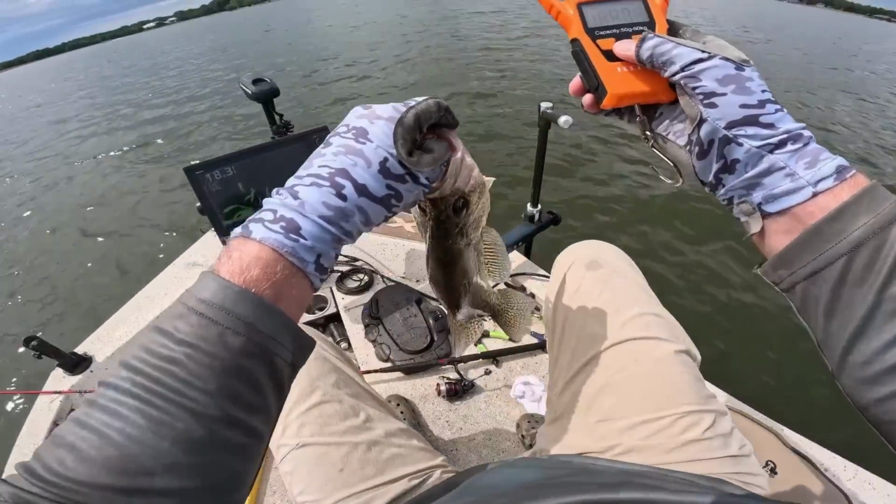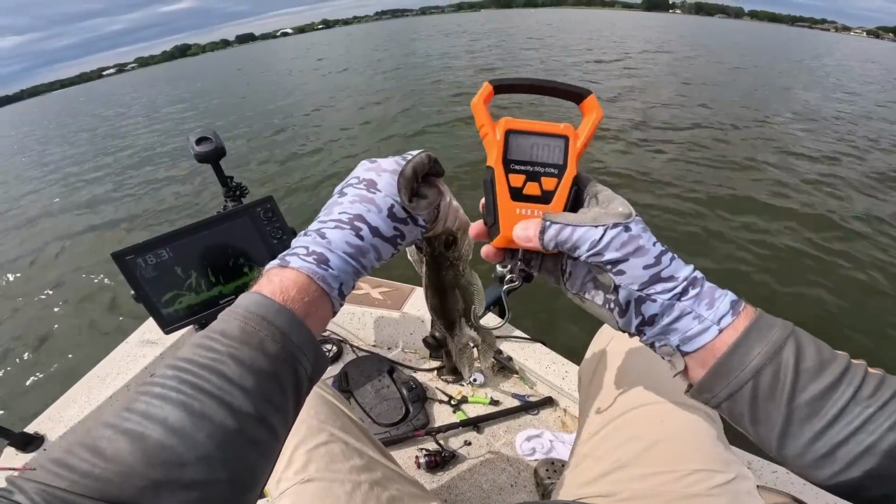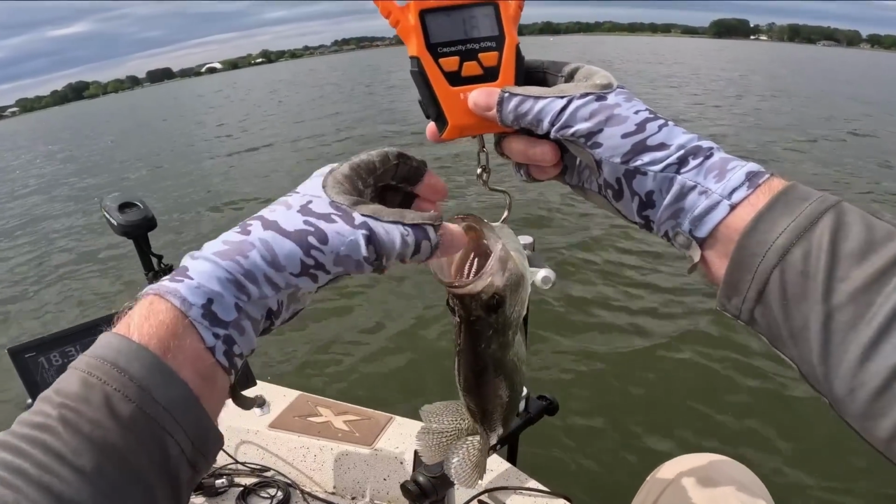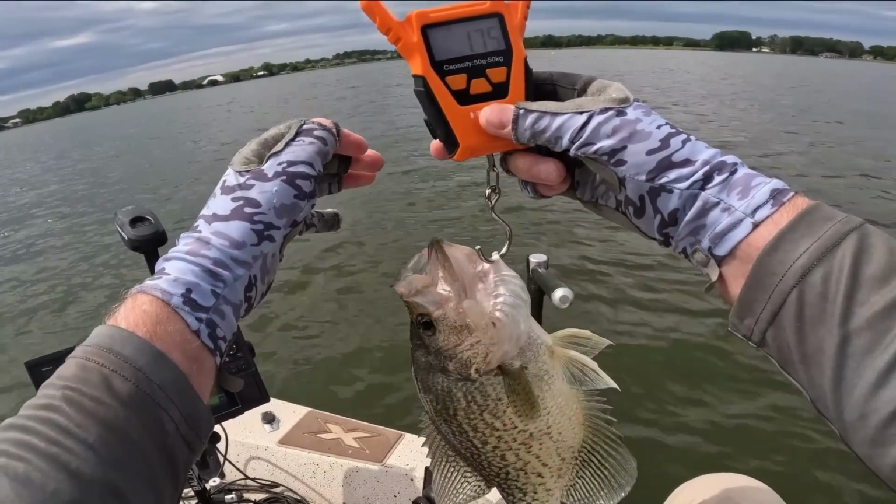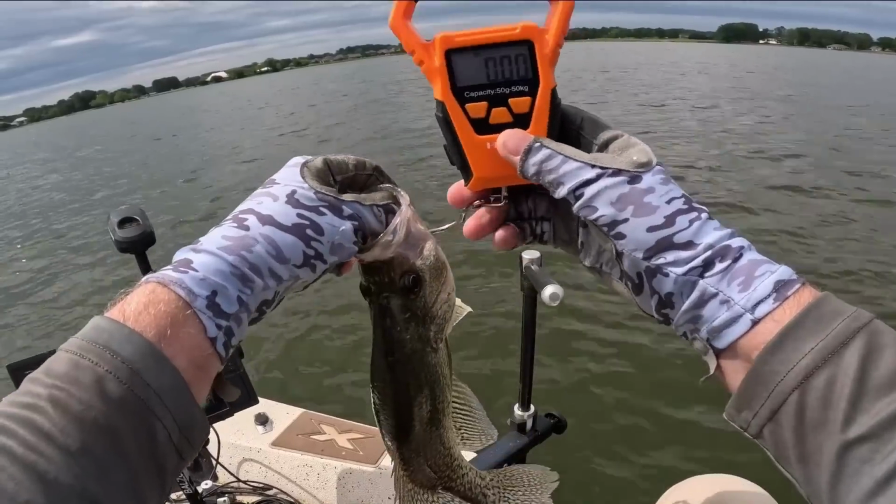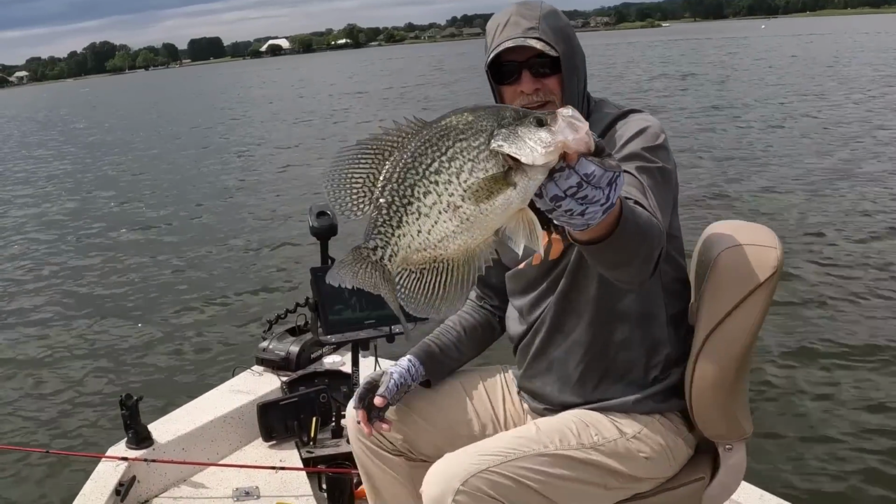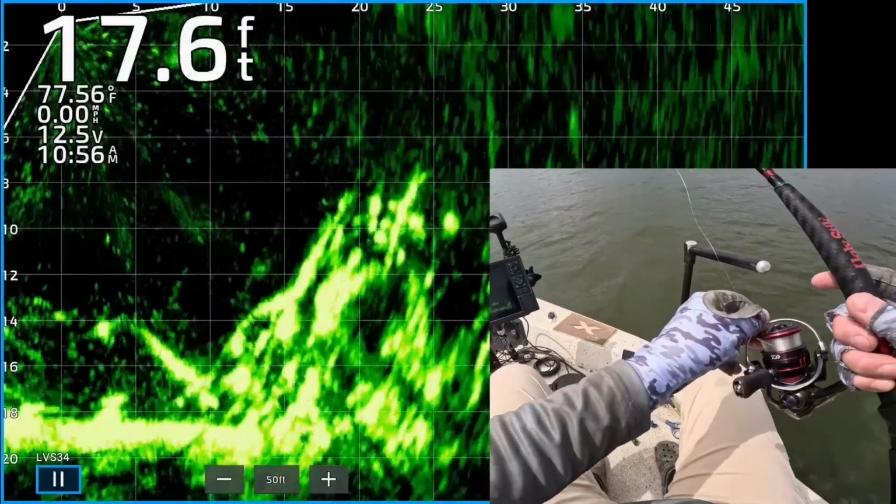Just for the heck of it. Wait. Alright. Zeroed out. 1 pound 3/4. Nice black crappie. Let's get ready to move.